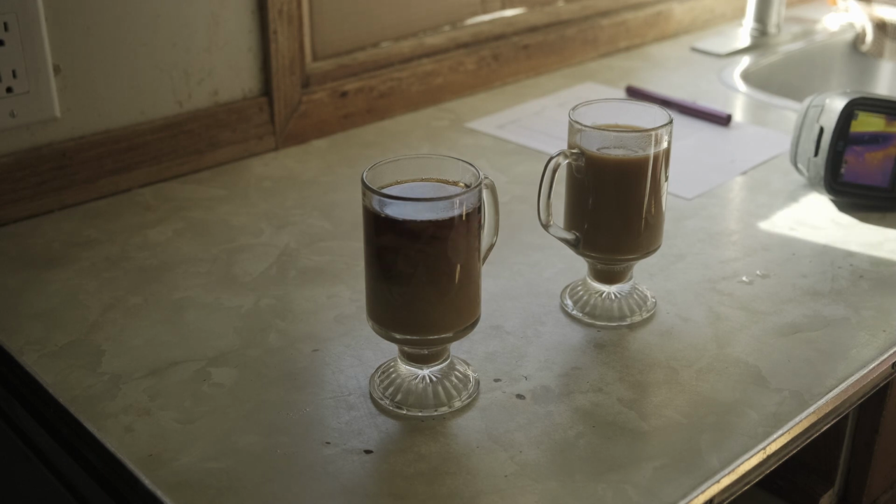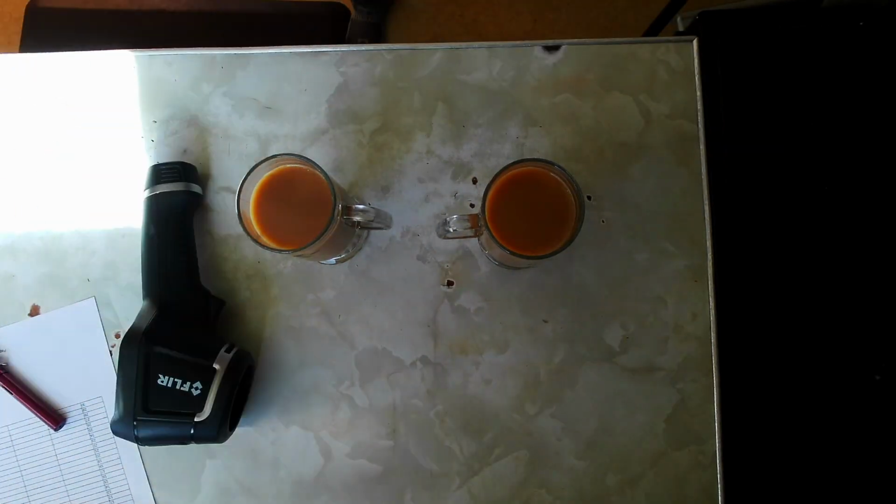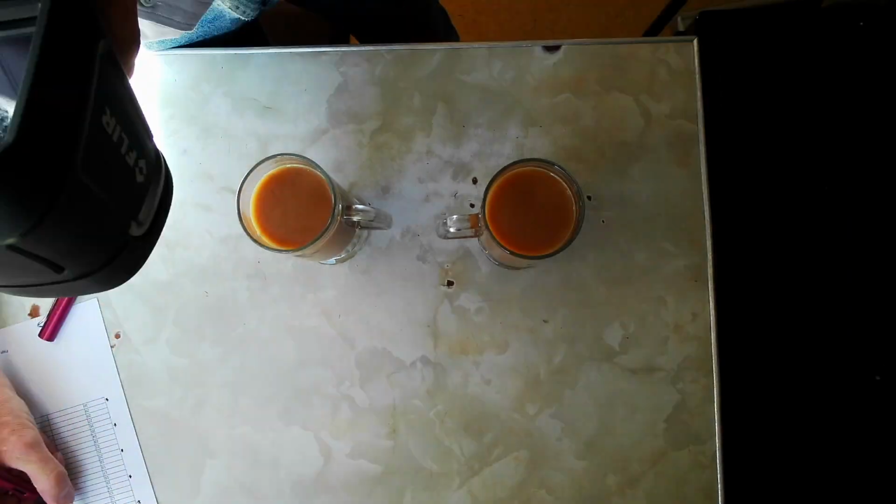For the next 15 minutes, we're going to track these mugs closely and measure their temperatures. It's like a coffee showdown, and we're here to witness it firsthand.